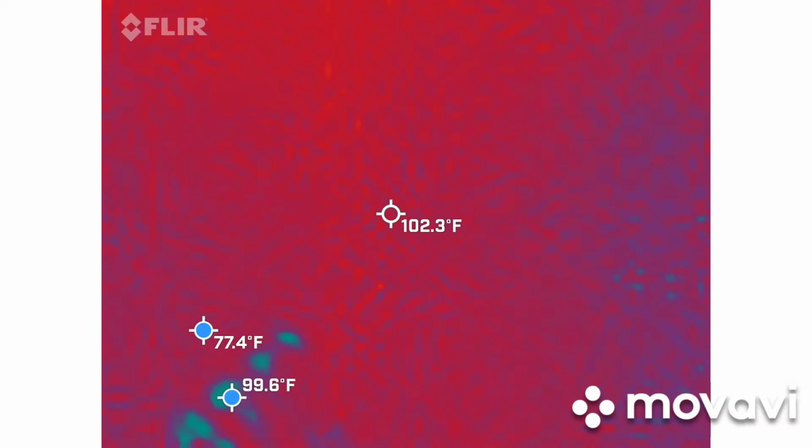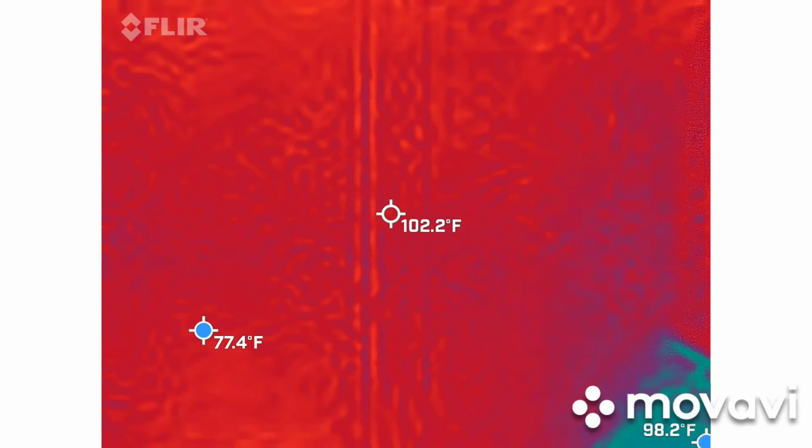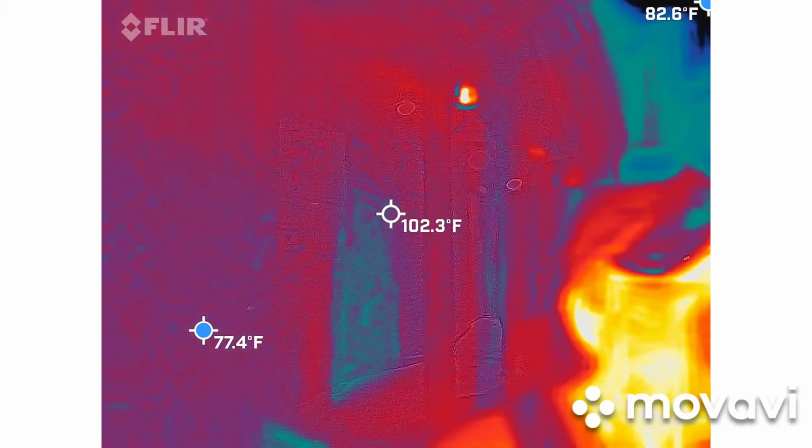That gives you a better gist, and I like to say, hey, it happened right here, so you can see it actually did happen right here. That way you have a better idea of what you're looking for. But in here, just play around with it for a minute or two while I wrap up the rest of these. You're looking at the asphalt, the metal, foliage, wood. Just see how the different temperatures change.